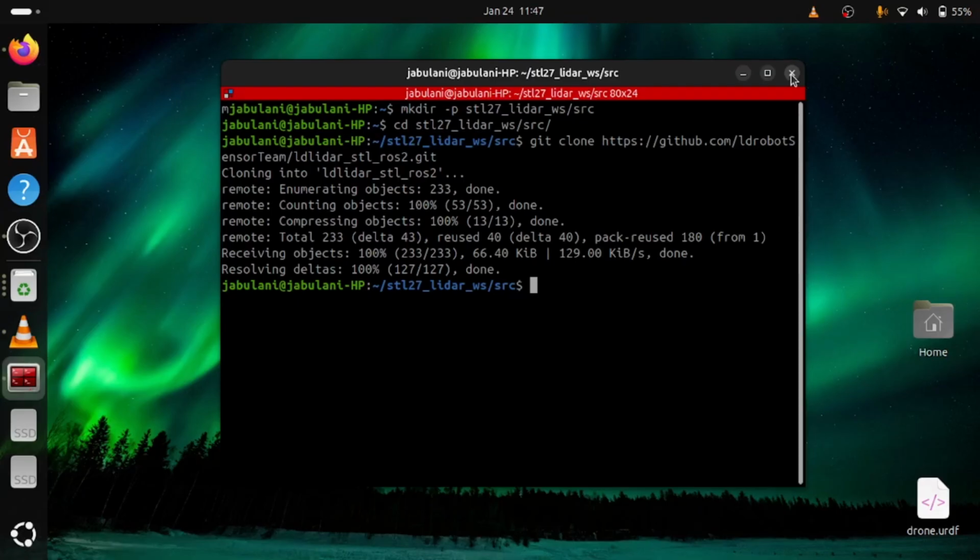The next step now is to check the USB port of our STL-27 LiDAR, which I'm gonna do using ls /dev/ttyUSB, and I'm gonna check for the port. Awesome, our LiDAR is being recognized on /dev/ttyUSB0.